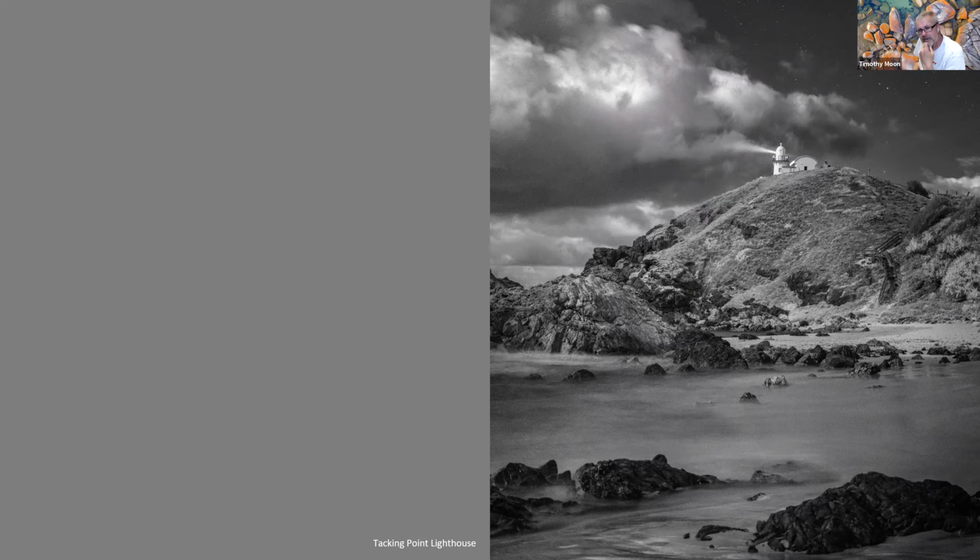So you can see the light coming off Tacking Point, so it's actually doing its beam. You can see the stars, and all the light in the image is all moonlight. It was one of those really bright nights where you could sit and read a book under the moonlight, one of those ones where it was a really full moon, and we just happened to be up there on the full moon, and I saw what it was going to do, and I thought to myself, well, let's give it a go and see what happens, and this is what happened. So it's probably a 5 second exposure, and so you could see the blur on the water.